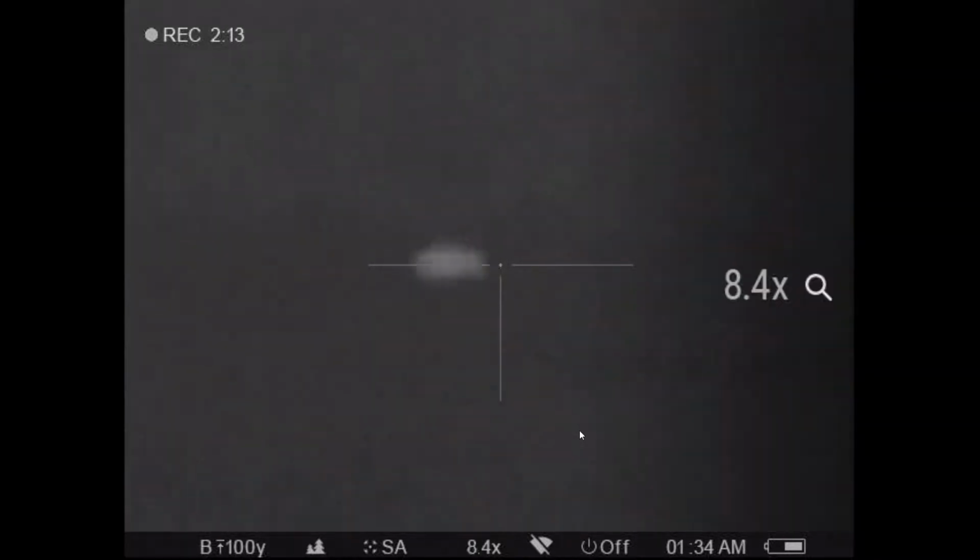This area, they got some mice up there that are trophy size, I'm telling you, or rats, whatever you want to call them. There we go. Now we found some hogs, and these suckers are, I don't know, probably 350 at least, maybe more. And you're going to see me shoot at them.